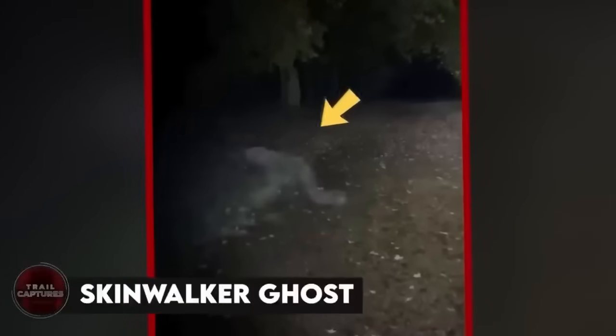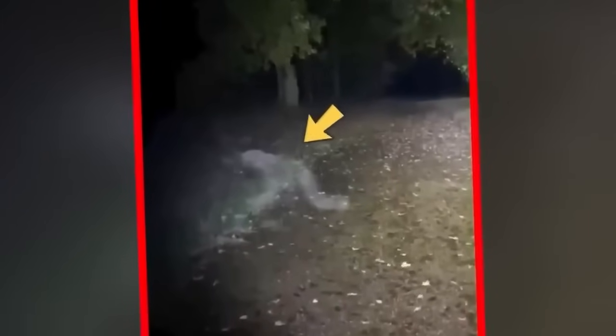Skinwalker Ghost. The car dash cam footage shows a white figure crossing the road, moving with a strange, almost animalistic gait. As it comes closer to the car, the figure's true nature becomes clear. It's a skinwalker. The skinwalker's skin is matted and unkempt, and its limbs are too long and thin to be human. As the car drives away, the skinwalker disappears into the darkness. The driver is left feeling shaken and unsure of what they just witnessed.